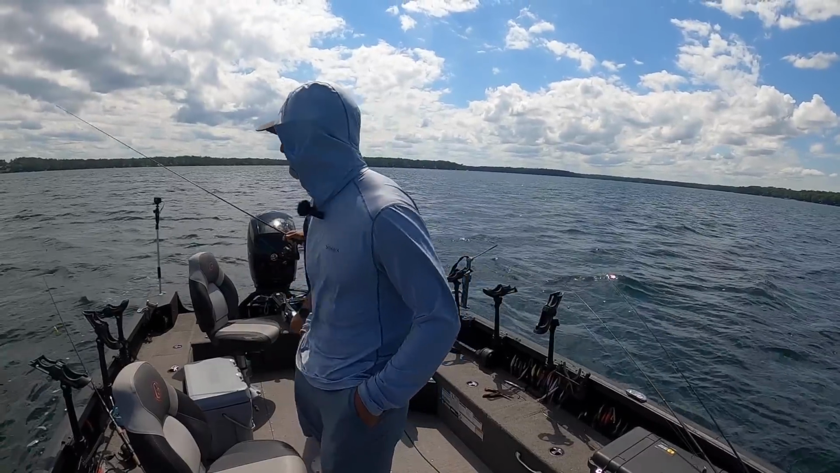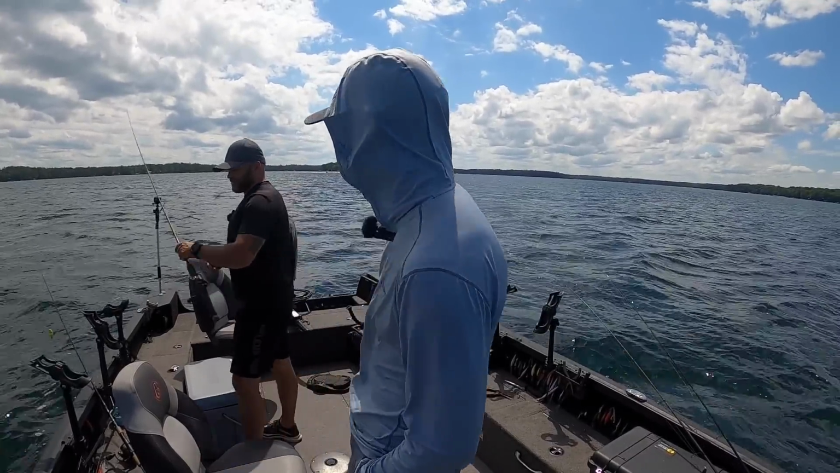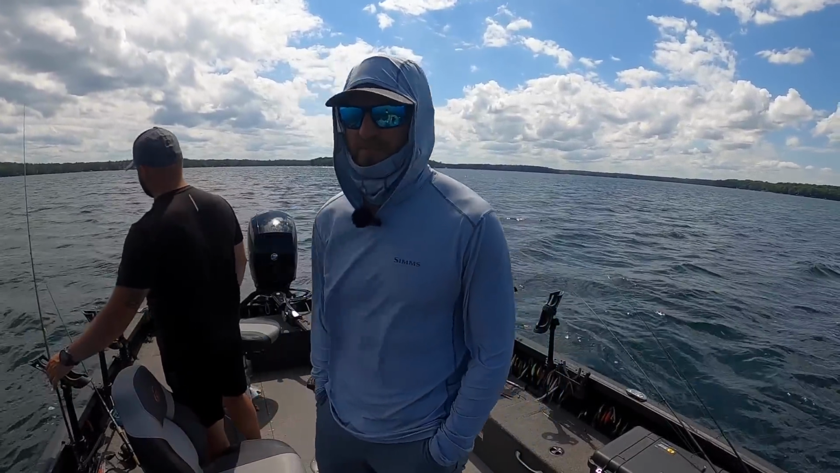Literally a guy just drove by, as I was talking about fishing non-pressured spots, just driving by, dropping waypoints on the graph.